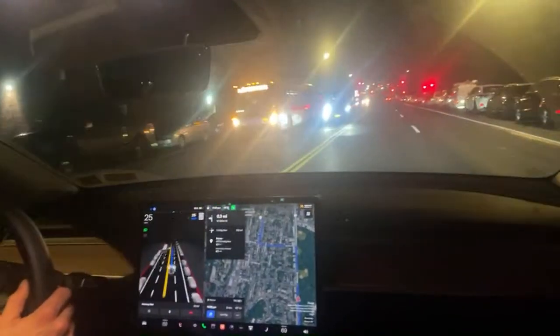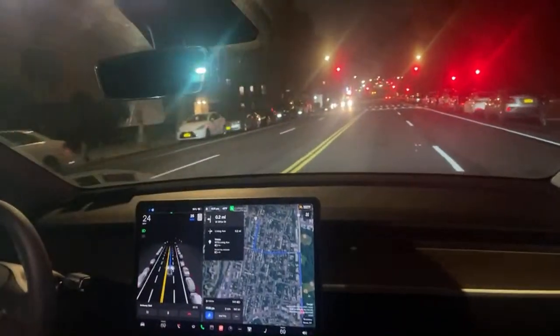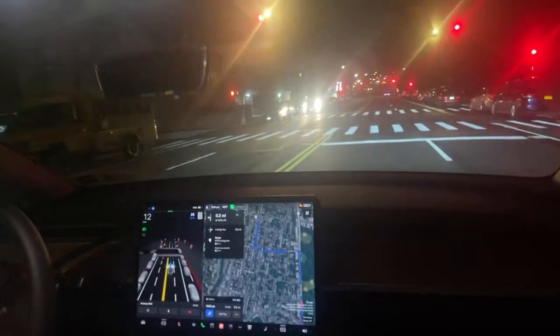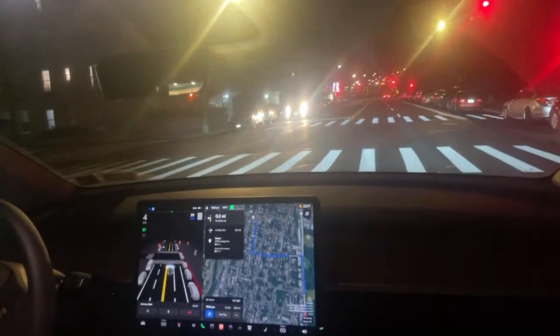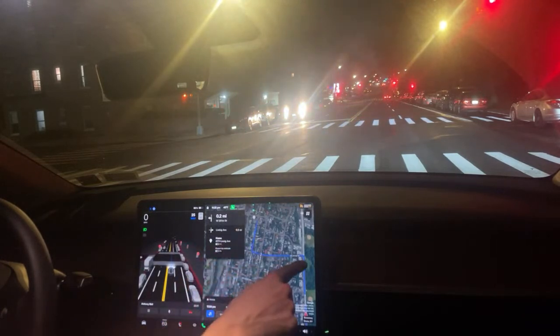So I use Waze all the time, and I use it a bunch of times with the Tesla GPS, the Tesla navigation. I have to say, Tesla seems to be more on point on the times that I arrive places than Waze. It seems to take me a slightly different direction, which seems to be better. I think after a number of years, Waze has gotten a little corrupt and sometimes tells me to go the way it wants me to go. This seems to go the right way every time.